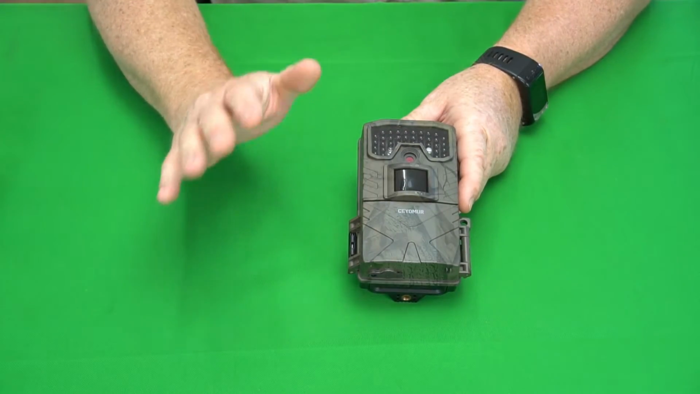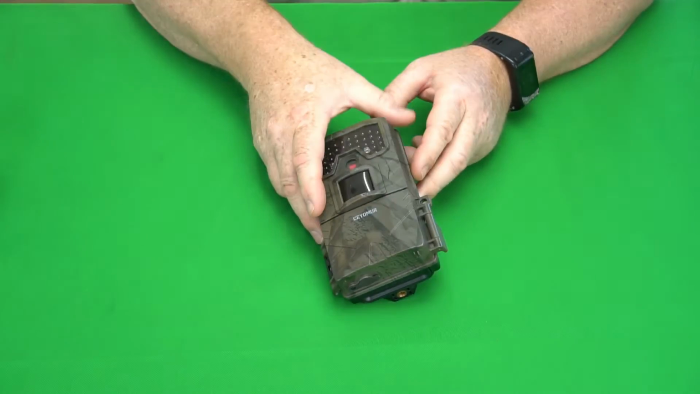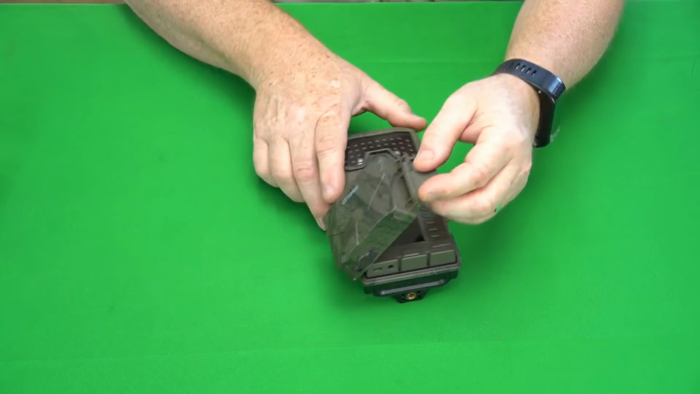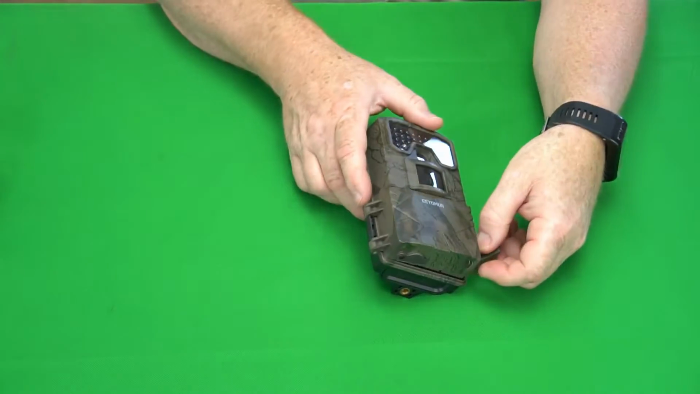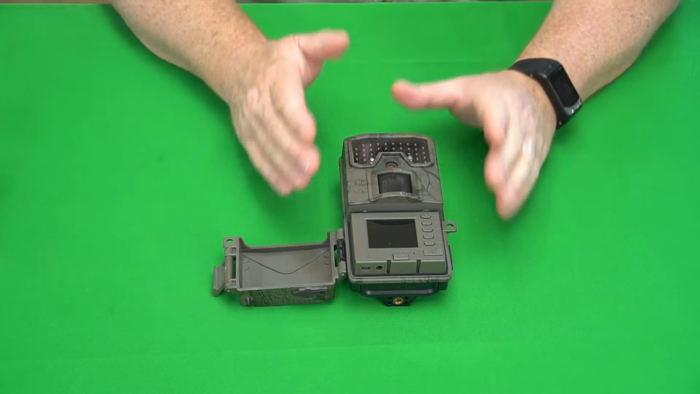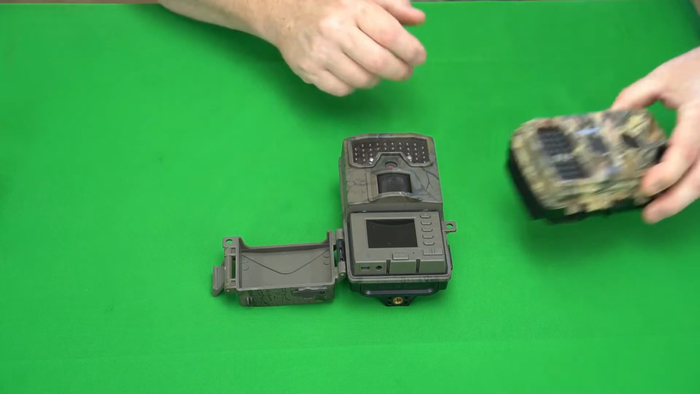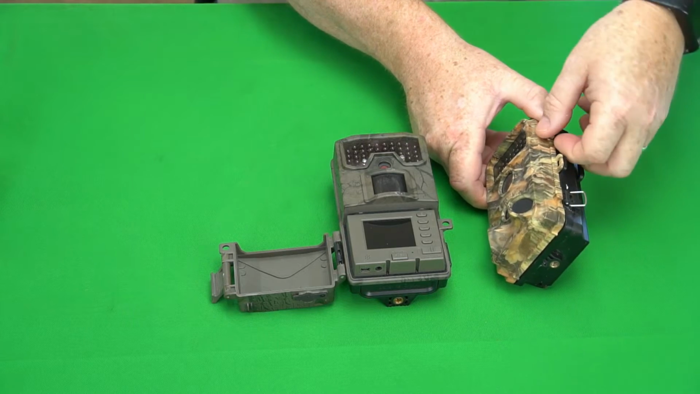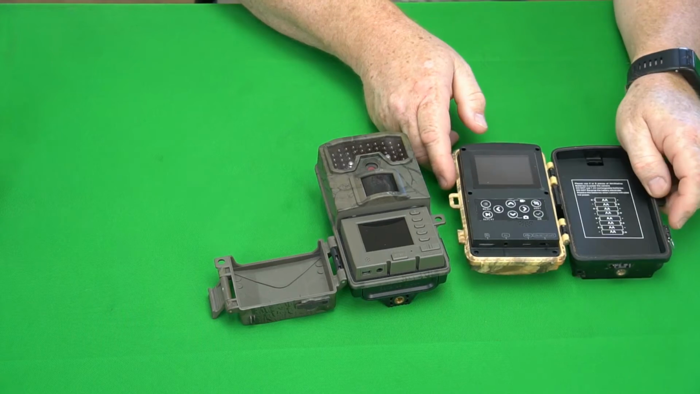Of all case designs, this design here is my favorite, and let me explain why. First of all, one latch to deal with, and it's a big latch. It's pretty heavy duty plastic. It doesn't feel chintzy like it will break, and you open up. If you're not familiar with trail cameras, very few trail cameras are designed with this design. Most trail cameras are designed like this one. They have two small latches on the side, so there's a little bit more work, and then it opens up like this.